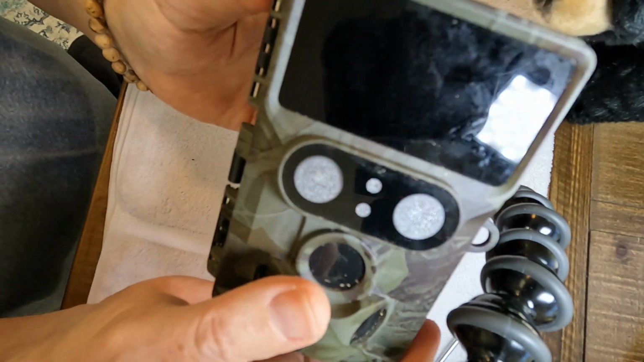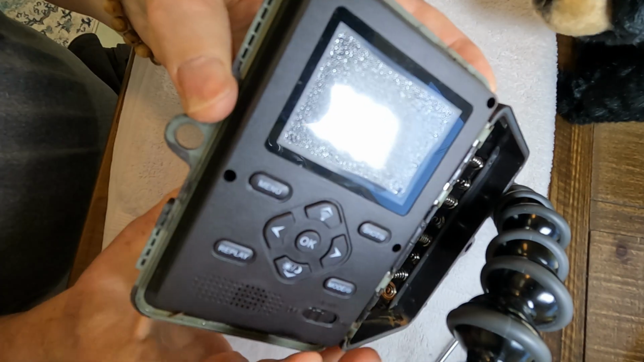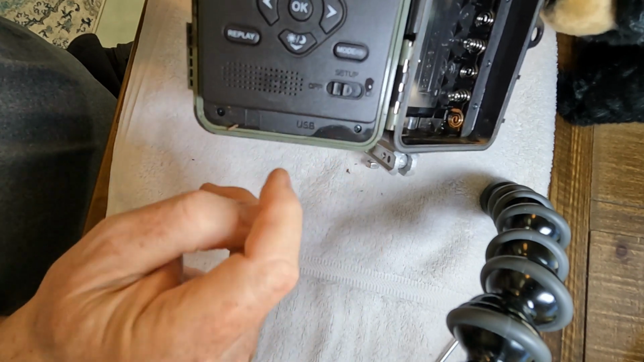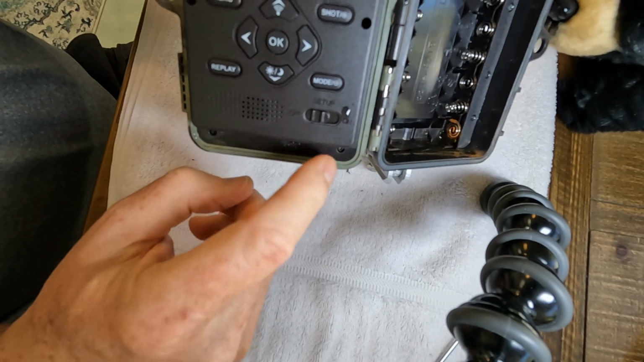You can see the camera lenses here with the water drops and condensation inside. The LCD screen inside has got quite a bit of water on the inside. Of course, there's still water dripping out of it here at the bottom since I took it out some time ago. So there's a lot of water in behind here.